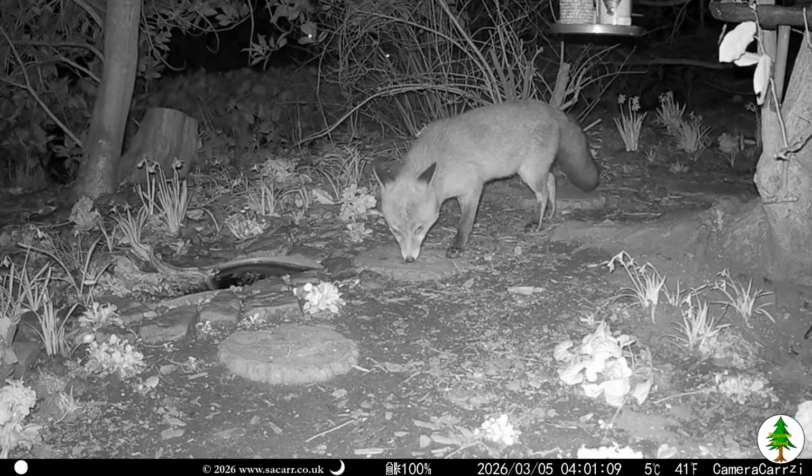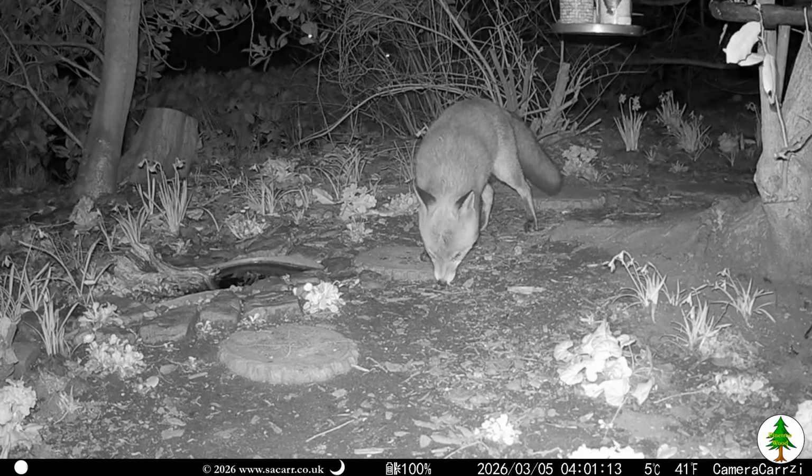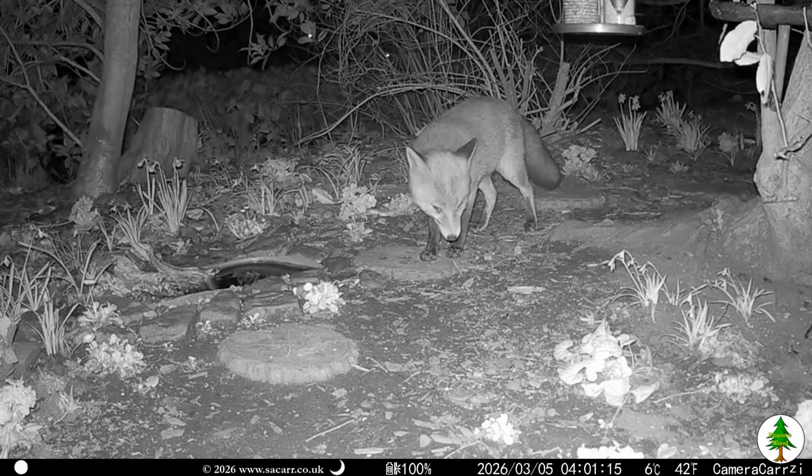Ginger must have been fairly hungry, as there wasn't much seed on the path, but he still tried to sniff out any seeds left lying around.